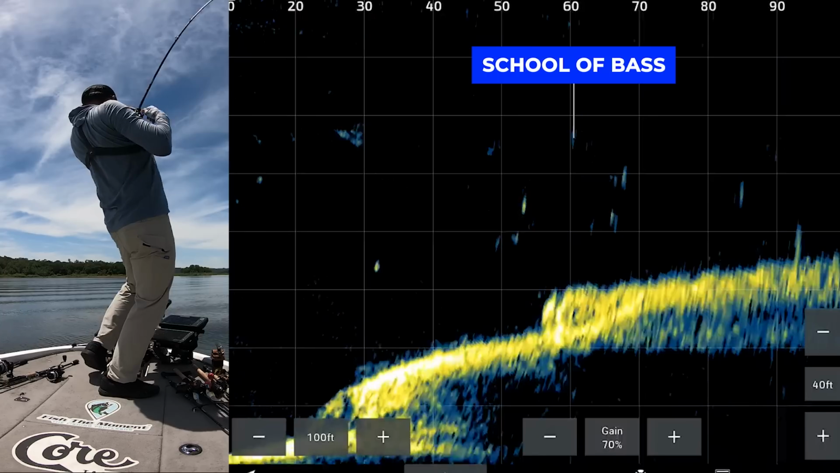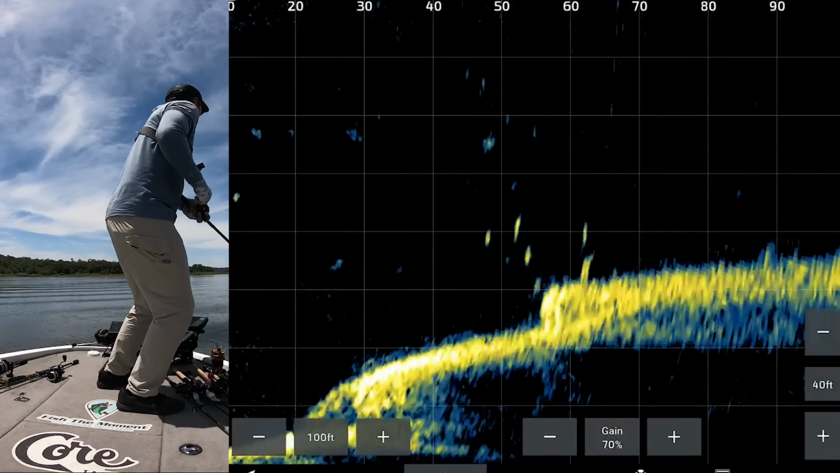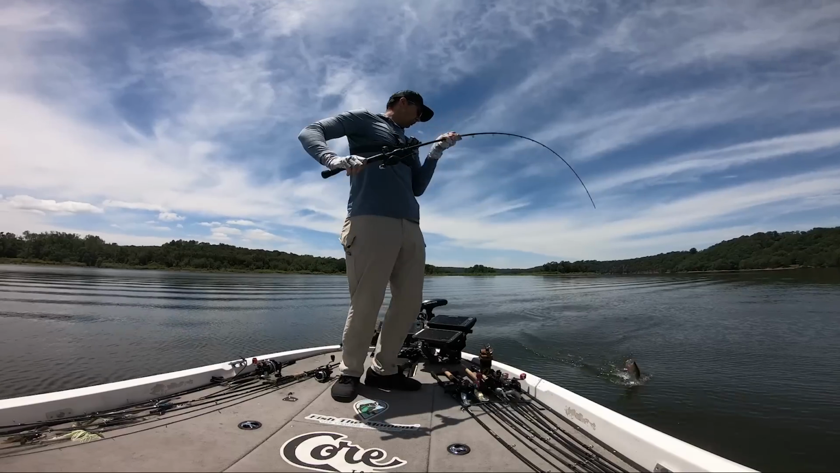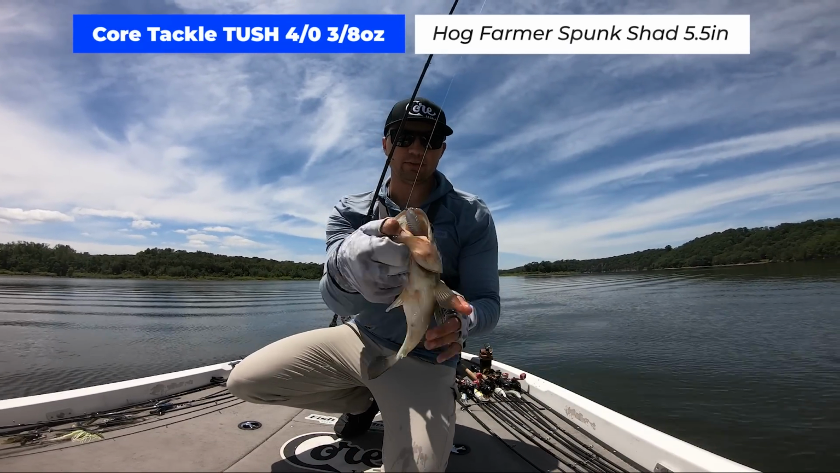Got him. There he is. Got him. Came up and hammered that thing. Second cast on this little drop here. Nice largemouth. Choked it. Here we go. Tush with that spunk shad down the throat.